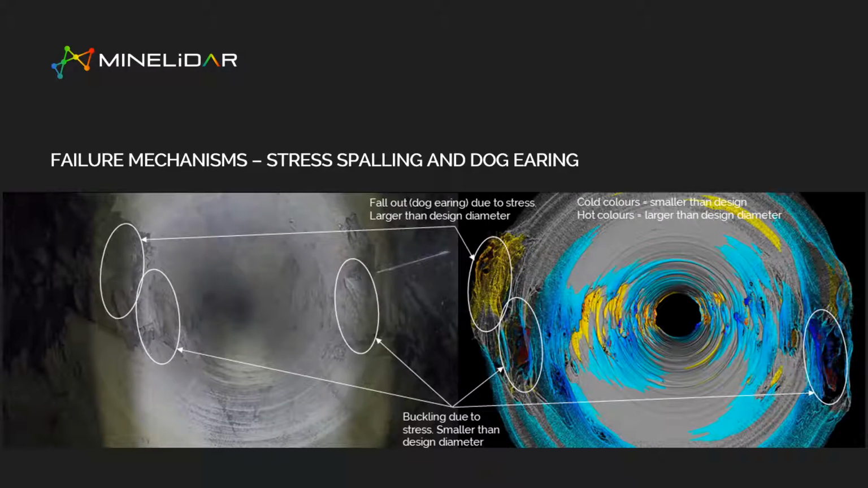So then, from the scanning data that we're getting now, we can start to actually see some of the failure mechanisms that we're getting in those rises. The left is the video of the scan, and I've just tried to align the same points to see what happens. The hot colours, the yellows through to reds, are where the rise is larger than the design diameter, and the cold are where it's smaller.